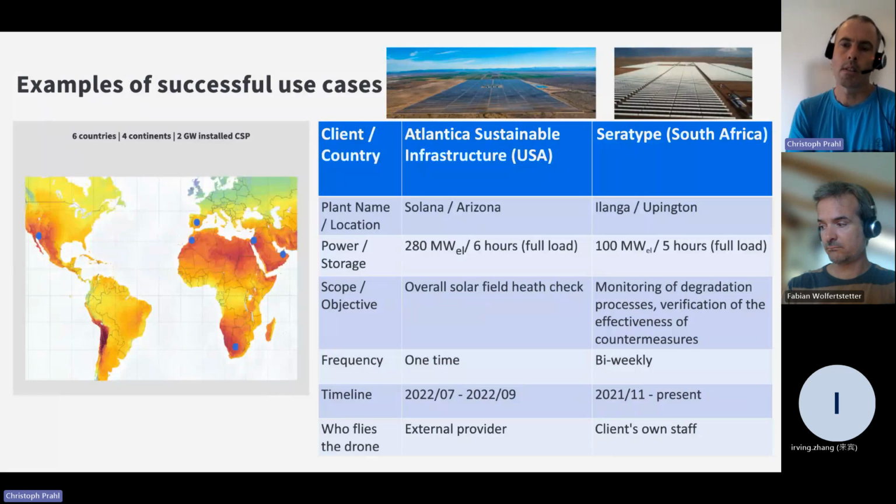A different use case is a plant called Ilanga by the company Stereotype in South Africa, close to Upington. It's a bit smaller, about 100 megawatt, 5 hours.